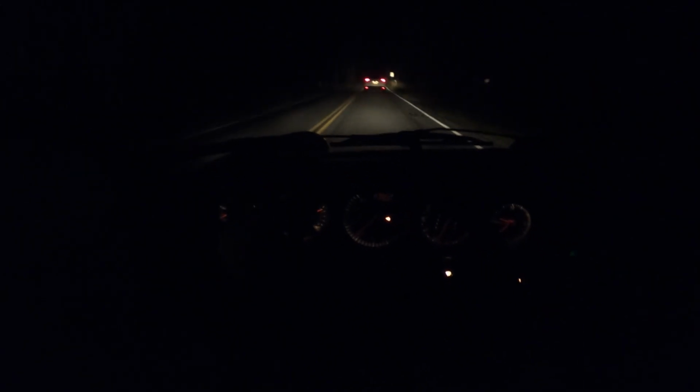Oh, it smells so good out here at night. I need to do more night drives. I'm a night owl. I don't wake up till 9 usually, unless I've got a gig that I need to be there for.